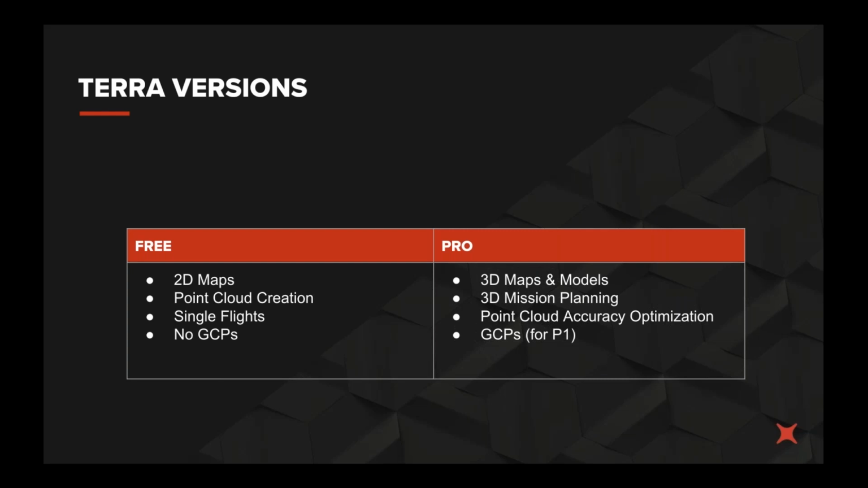However, for LiDAR, you are almost certain to need the pro version, which allows you to create 3D mission plans as well as 3D models and maps. And perhaps most importantly, you also have access to the point cloud accuracy optimization tool and the GCP analysis that Tom and Van have already mentioned. So once your 6 months expires, you need either a subscription, which costs $2,030 per year, or a perpetual license, which is $5,800.